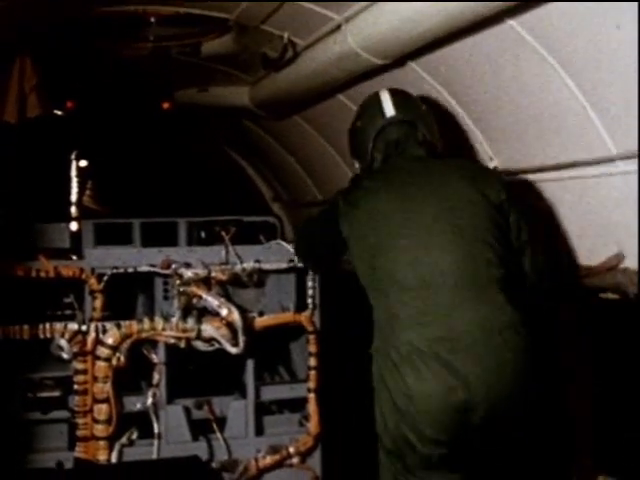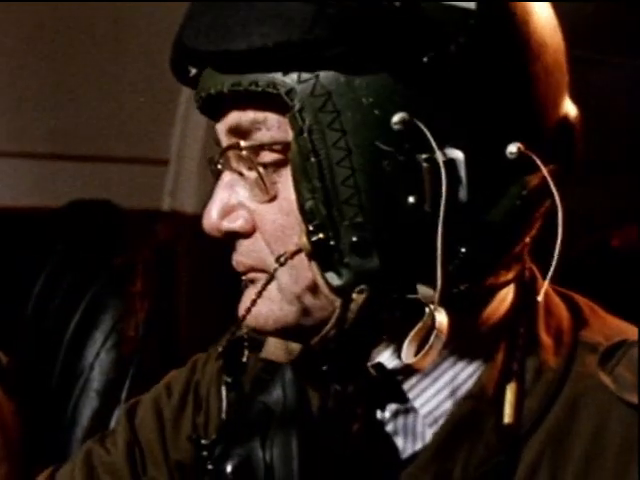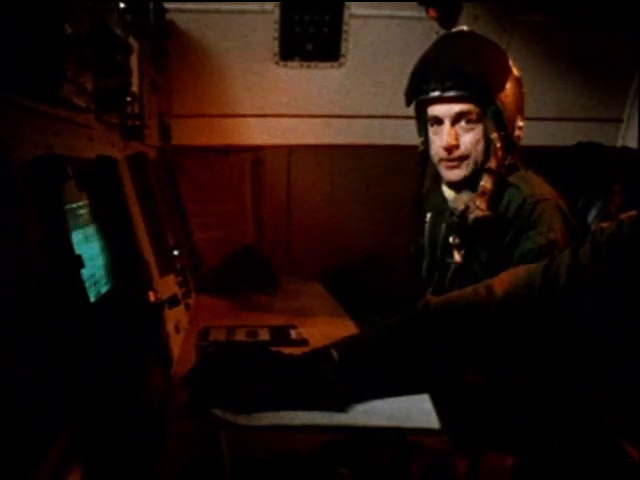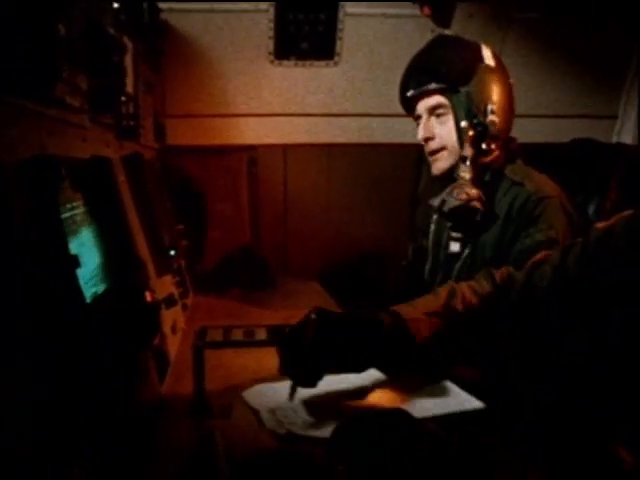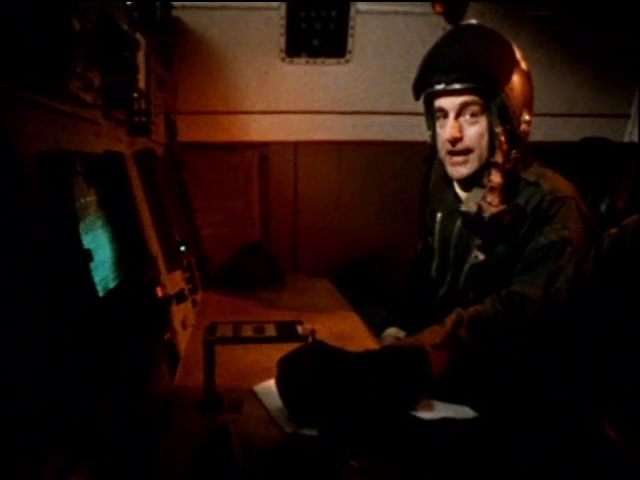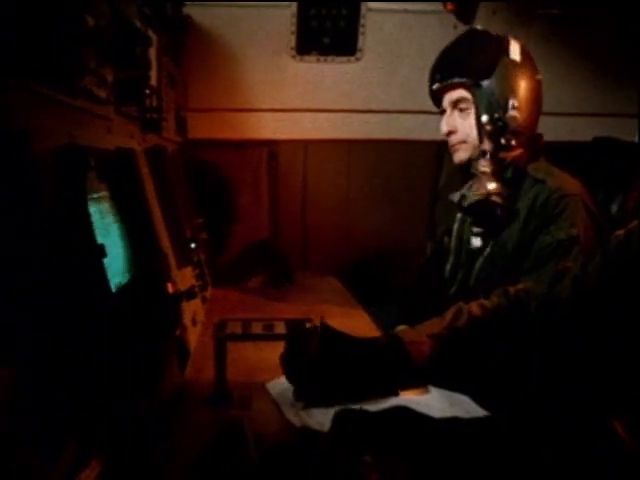Oh, goodness. And that clear view of the ground is shared by an observer, sitting where it's less noisy, further along the body of the aircraft. That picture is the result of a system called FLIR, Forward-Looking Infra Red. Now, admittedly, the principle of infrared vision isn't new, but the system aboard this Varsity aircraft, a version under development by the Royal Aircraft Establishment at Farnborough, has proved extremely successful.